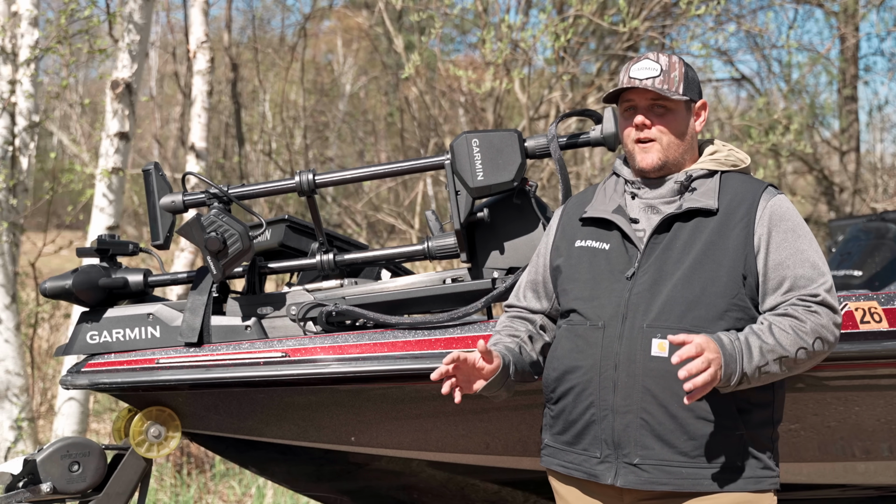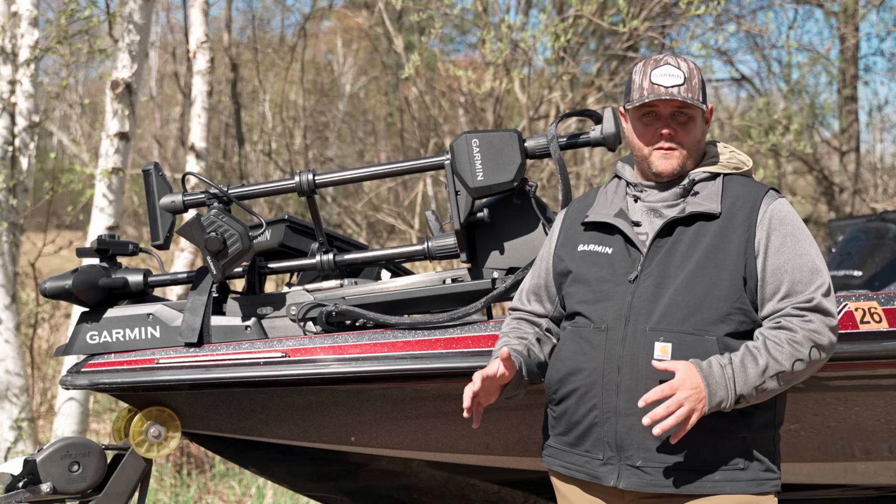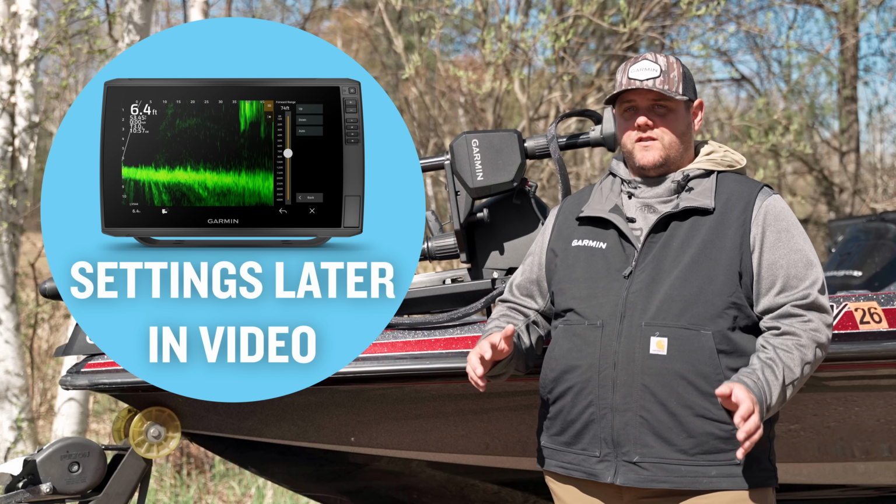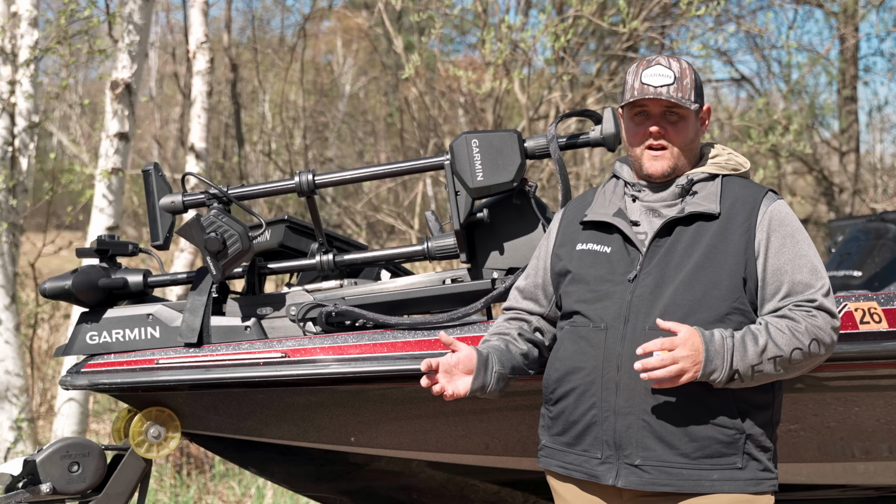All right, we're gonna get out on the water here today and we'll be able to go through some of the settings and how I really dialed in my Livescope 2 transducers. But first, let's kind of go through the hardware of these transducers.